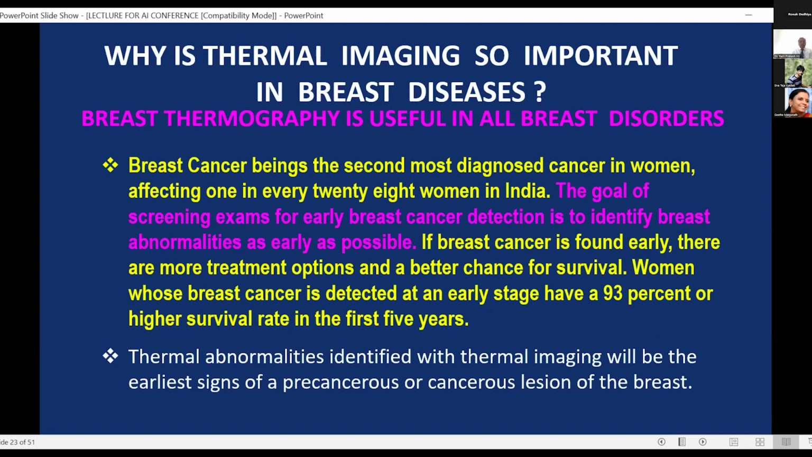Now, why is thermal imaging so important in breast diseases? Breast thermography is useful in all breast disorders. Once you see something going wrong, if you have pain in the breast, should we go in for a mammogram is the question. Or should we go in for other examinations which are less harmful and easily available? So breast cancer being the second most diagnosed cancer in women, the objective is to find out whether we've got to proceed with further investigations or not. And that is where thermal imaging plays a very important role.